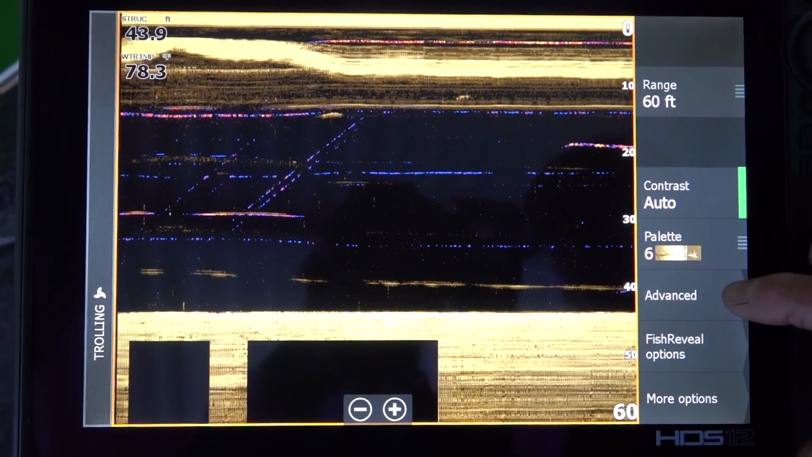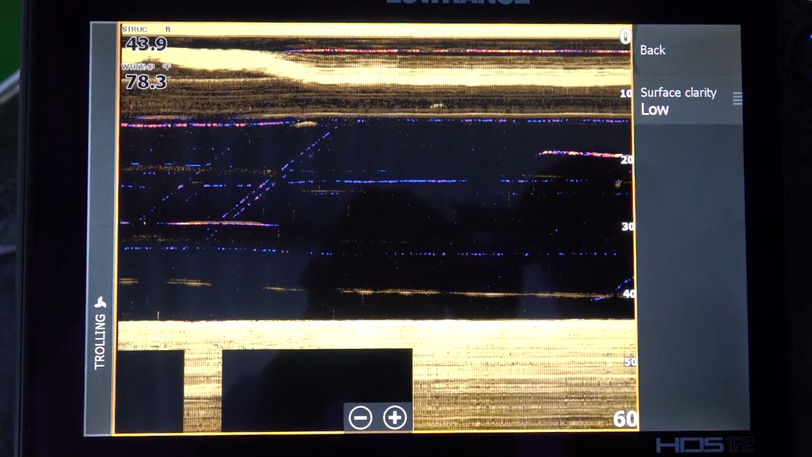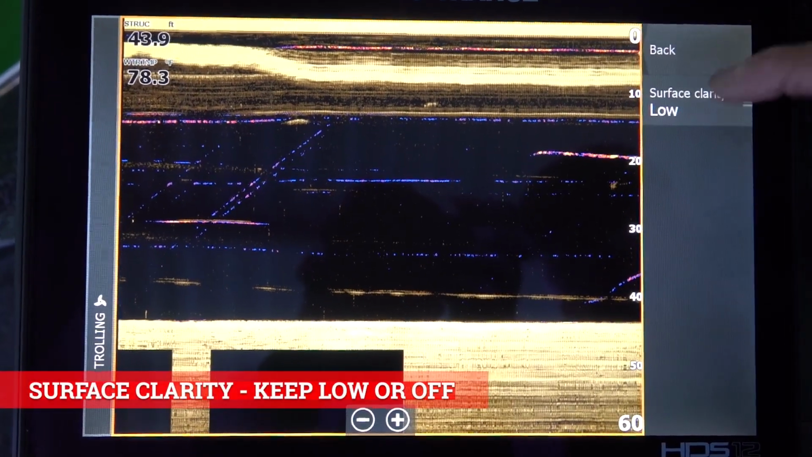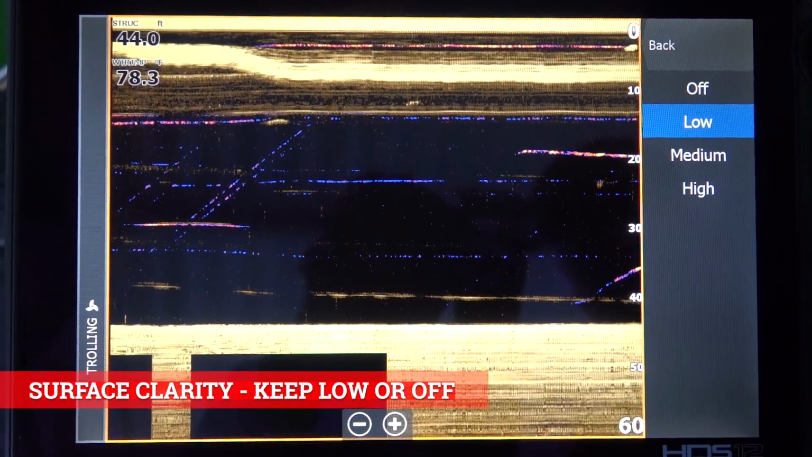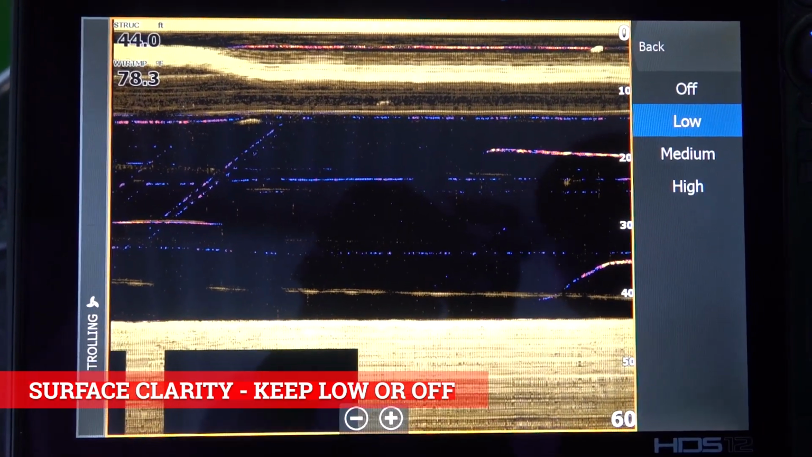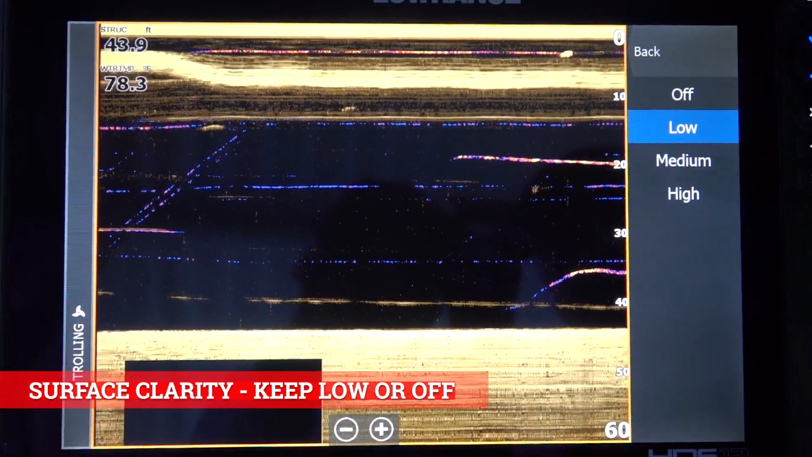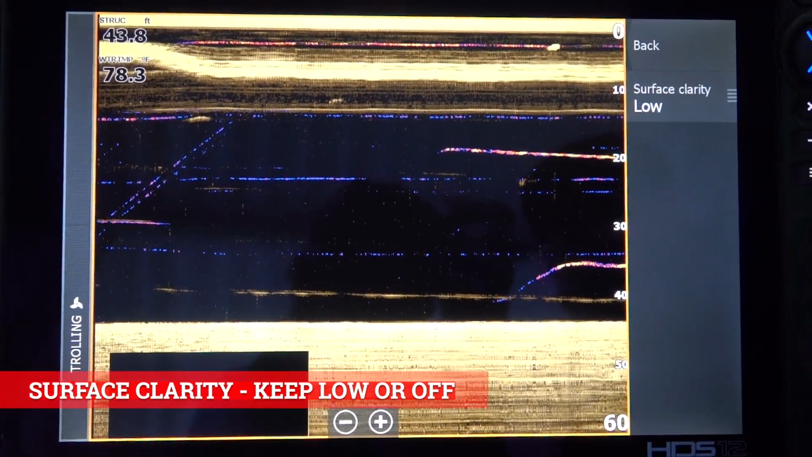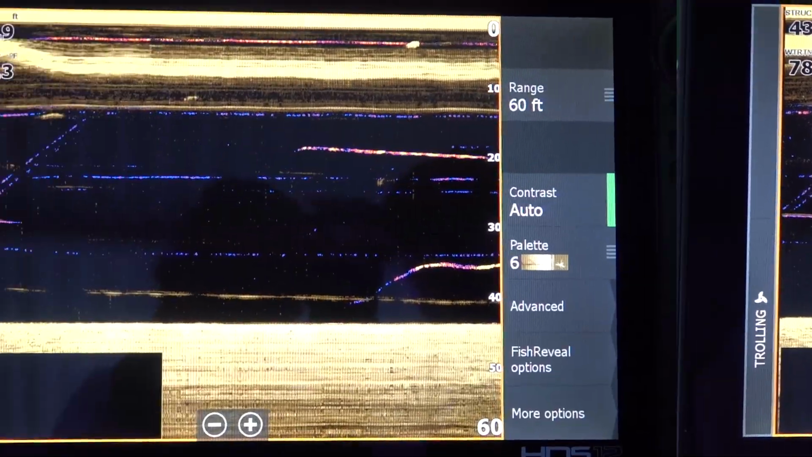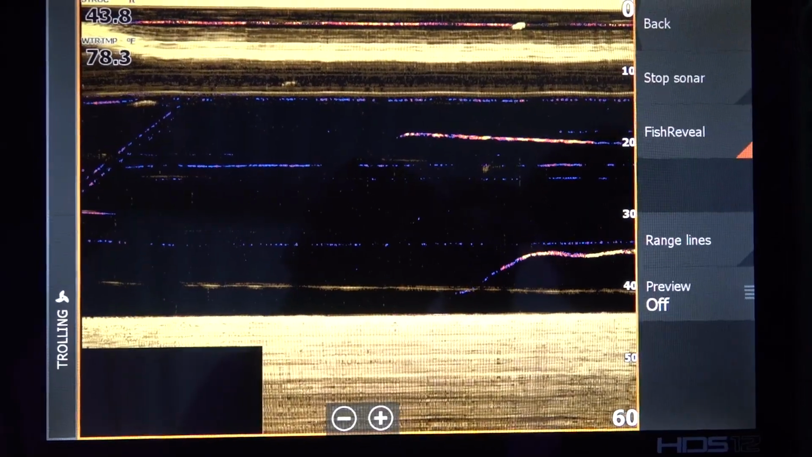Then we're going to come down here to advanced. So surface clarity. Any of your filters, you always want to put them as low or off. So most of the time I'm fishing in a little brackish water or something, then I have to turn it to low. If I was in a lake that's clear all the time, I would probably leave it off. Come back down here and then we're going to go to more options first.